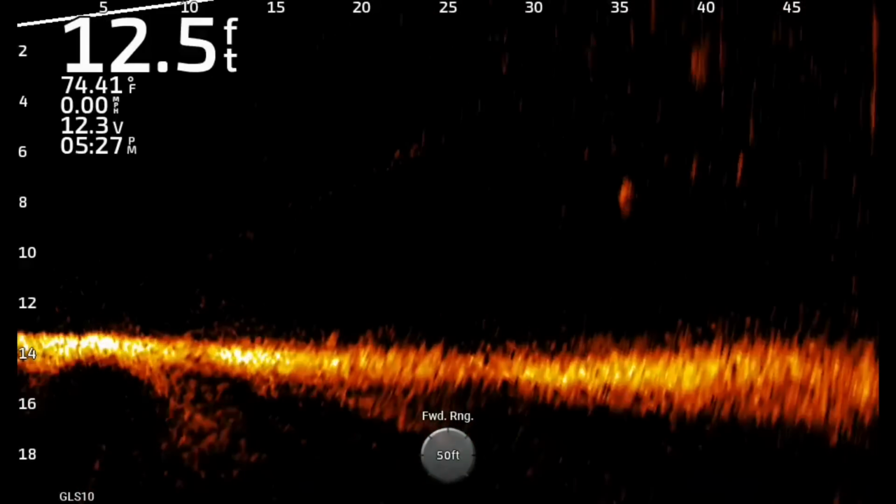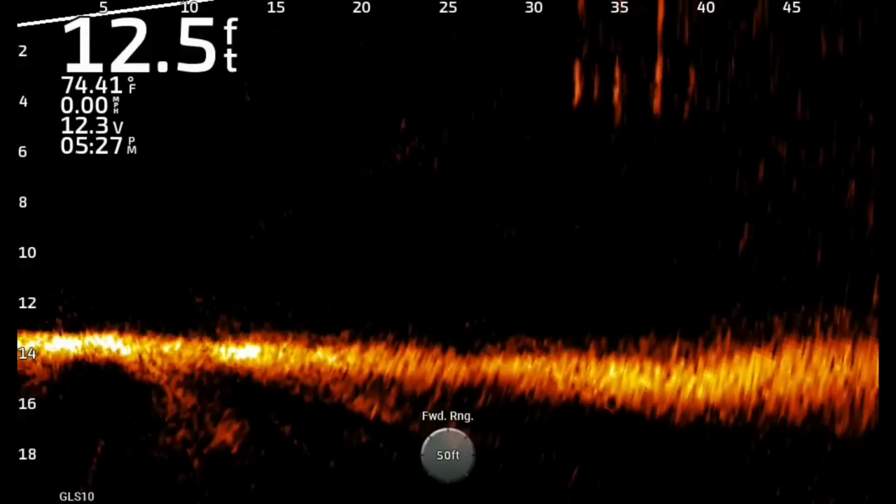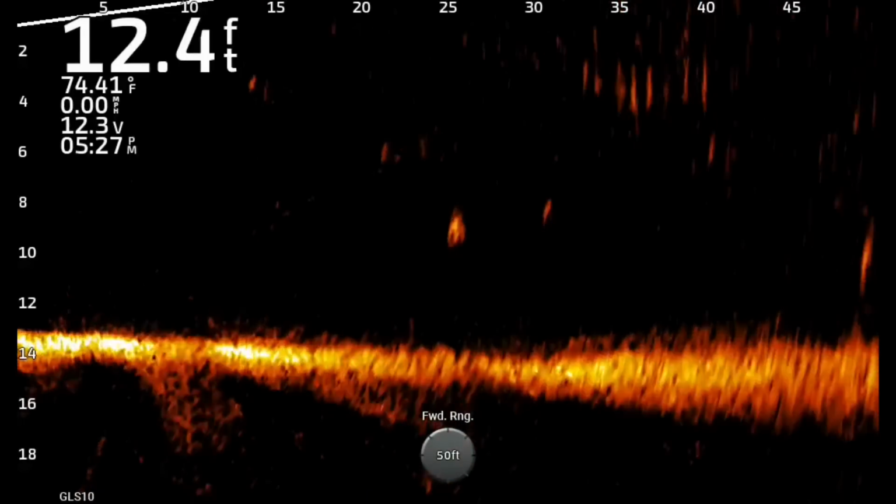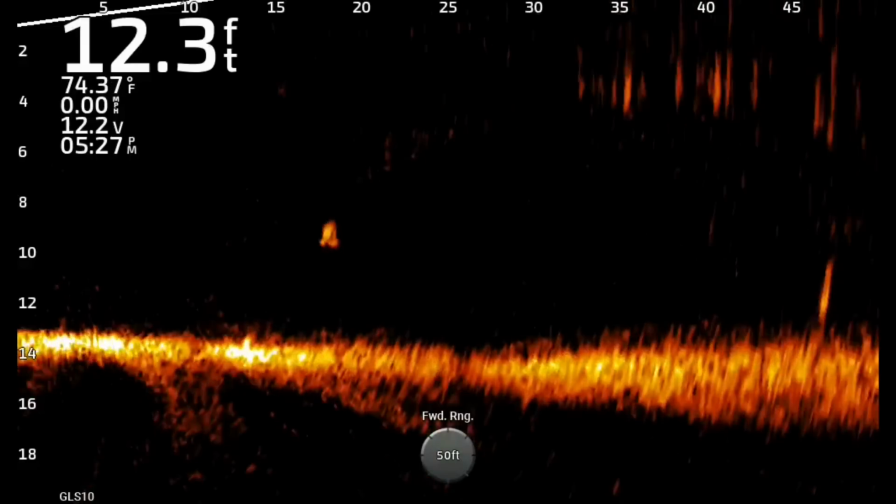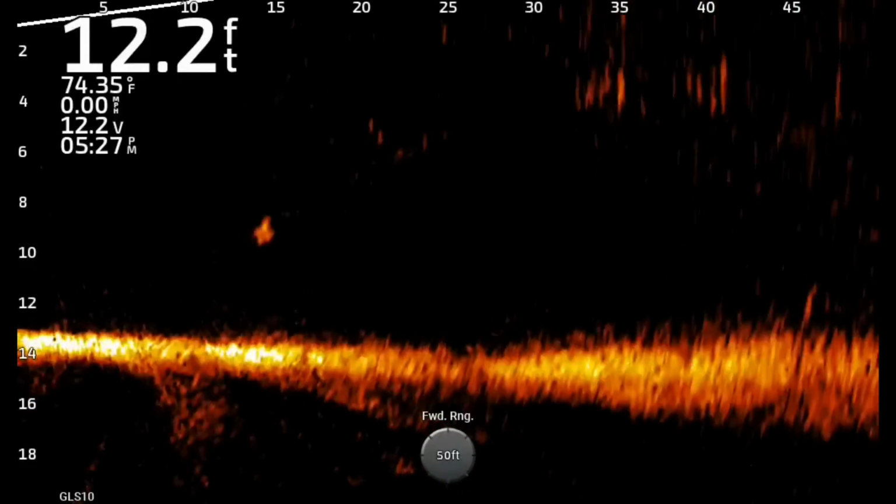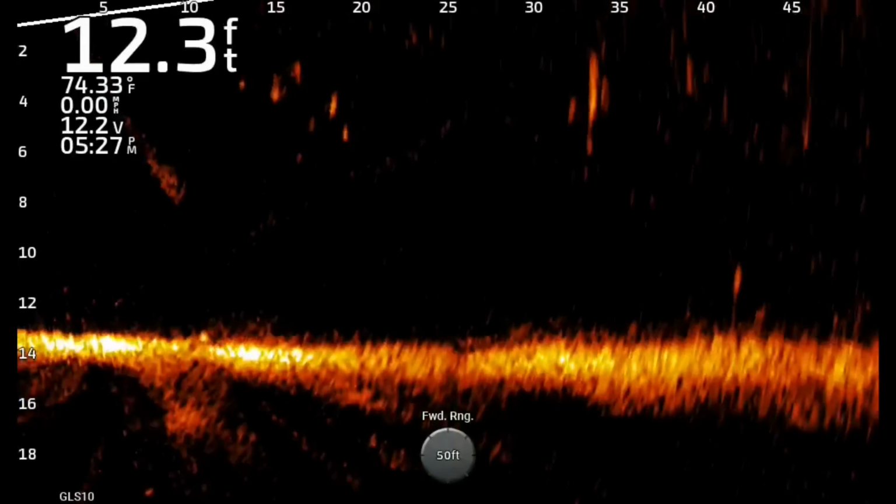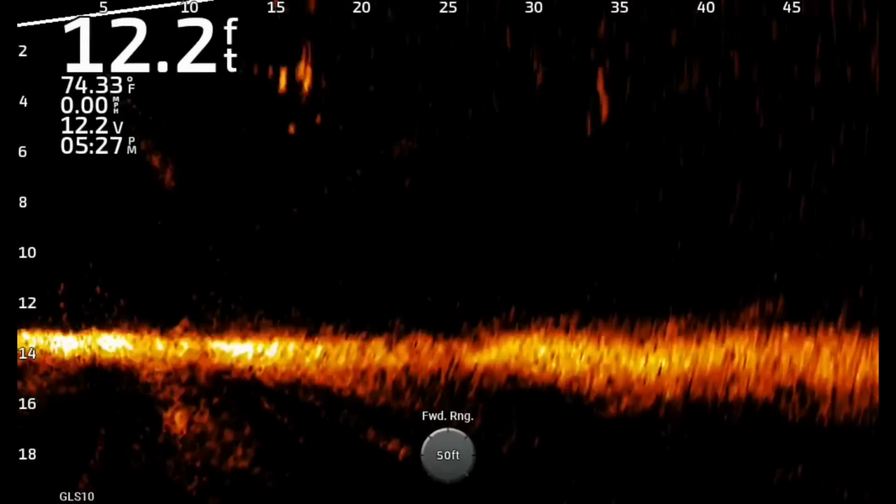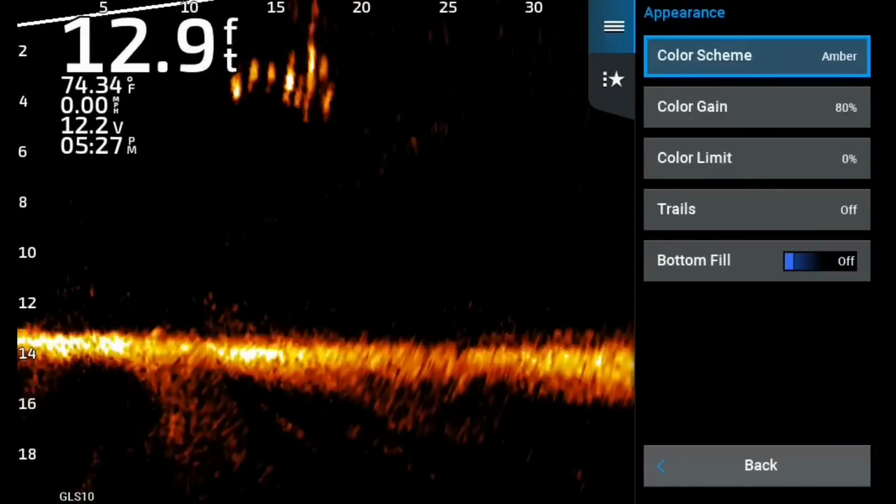Throw the bait out there, come in about 45 foot, pretty much seeing it splash down there. I'm reeling it, and it kind of fades in and out, but that's me actually turning the Livescope, the live scanner, back and forth, trying to get it just perfectly in the picture. Beautiful image here. Looks great. No dead zones. Perfect. Now, let's jack the color limit up to 50%.